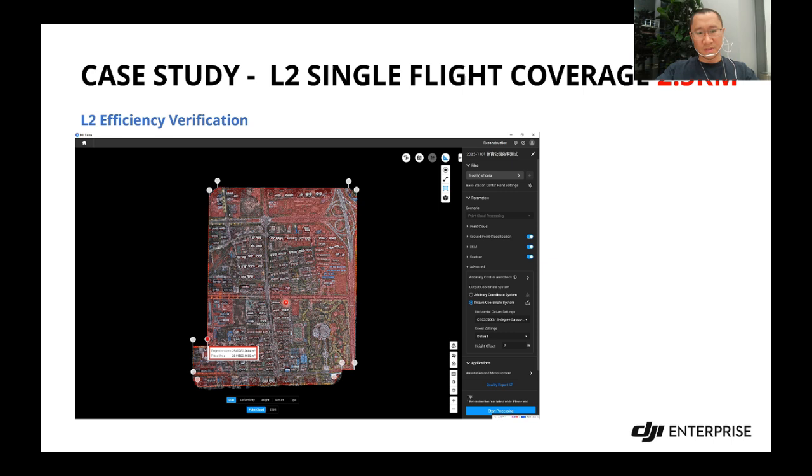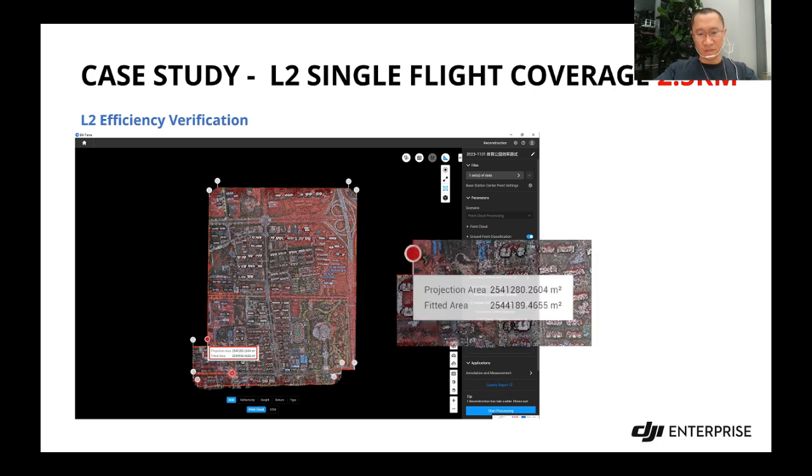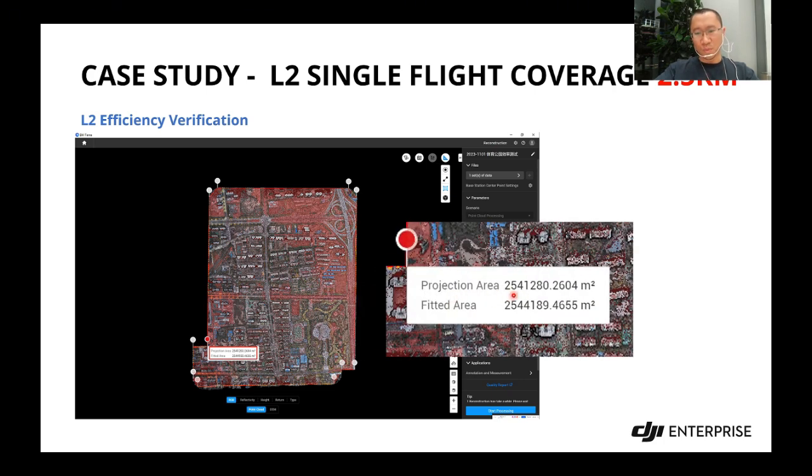You can see after the data has been processed and the point cloud generated, we can measure the area coverage in DJI Terra. The projection area is kind of small. Okay, let's enlarge. Yes, you can see the projection area is 2.5 million. Actually, it's 2.54, which means 2.54 square kilometers. So this is the area. This is a real case conducted by our partner in China.